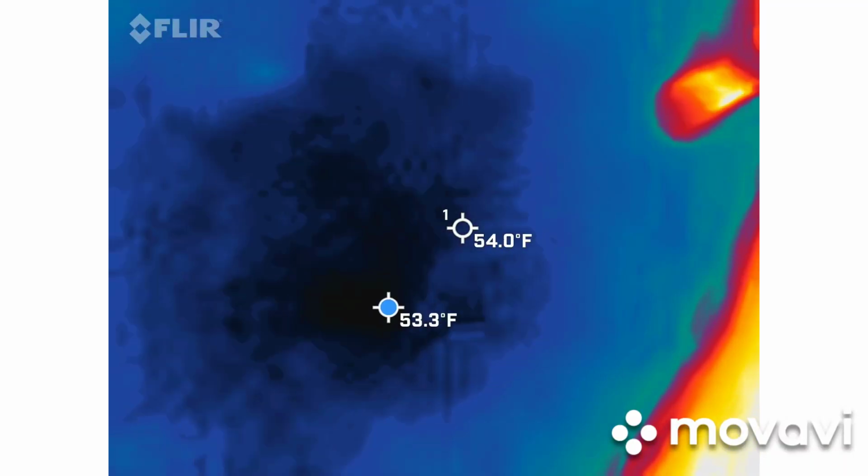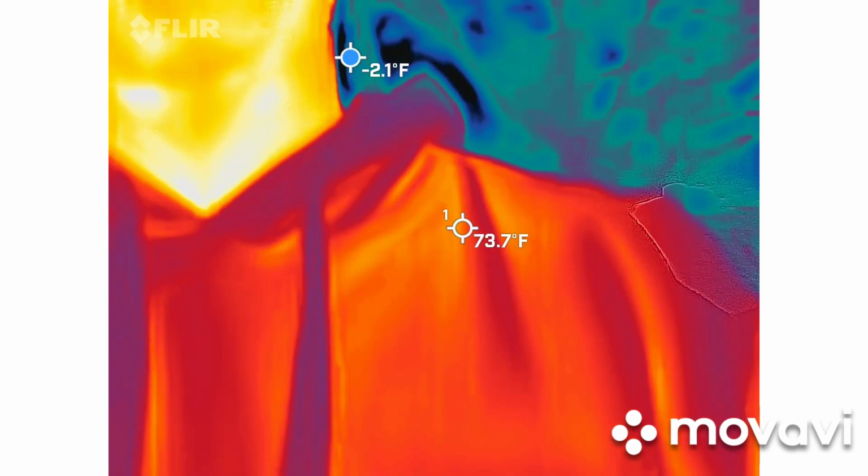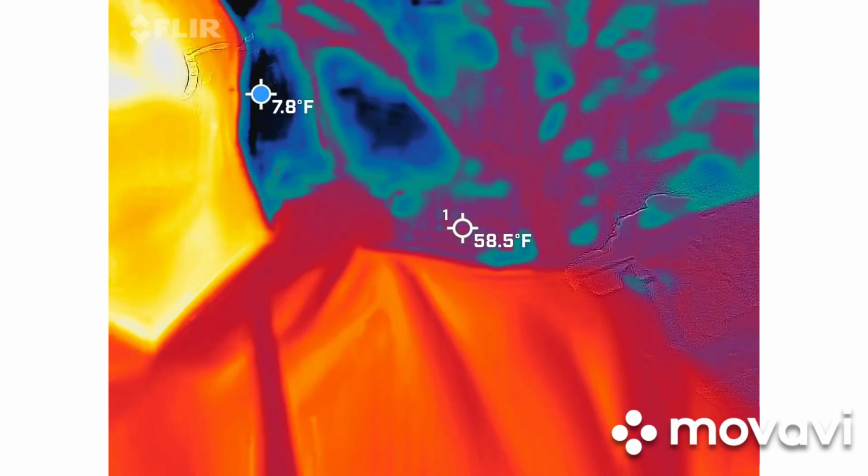Okay. Like with an actual thermal imaging camera, not a phone app. This is a FLIR Pro 1. Firemen and mechanics actually use this on the daily. Should be able to see me in there. I'm orange, red, and yellow. That means I'm the warmest thing inside the picture.